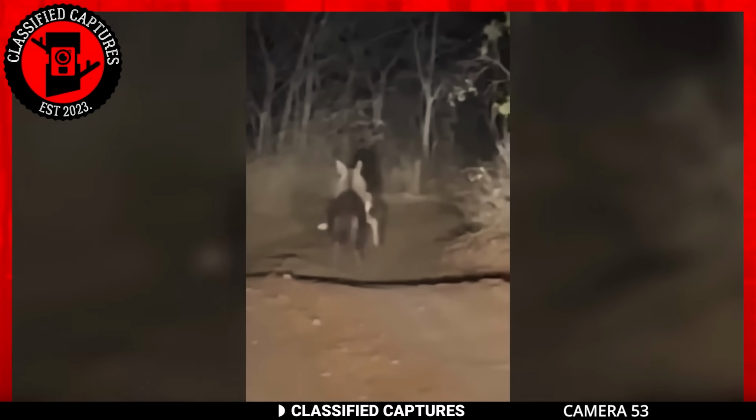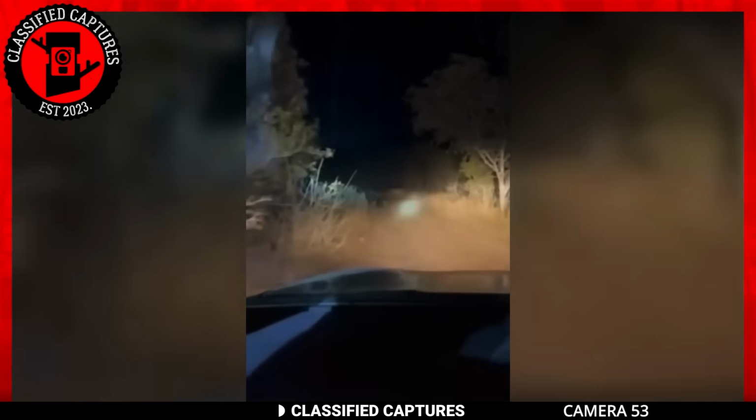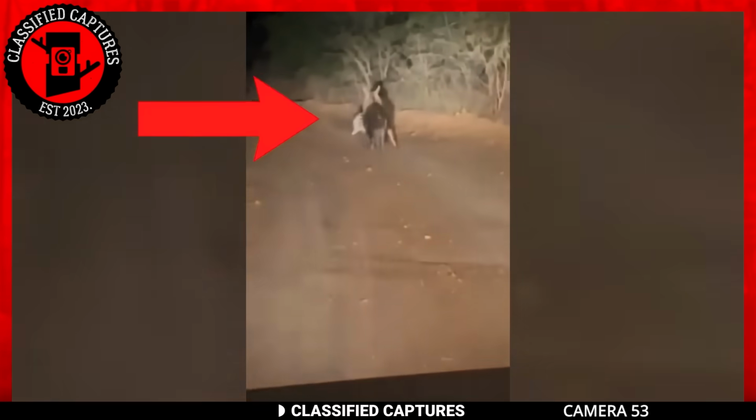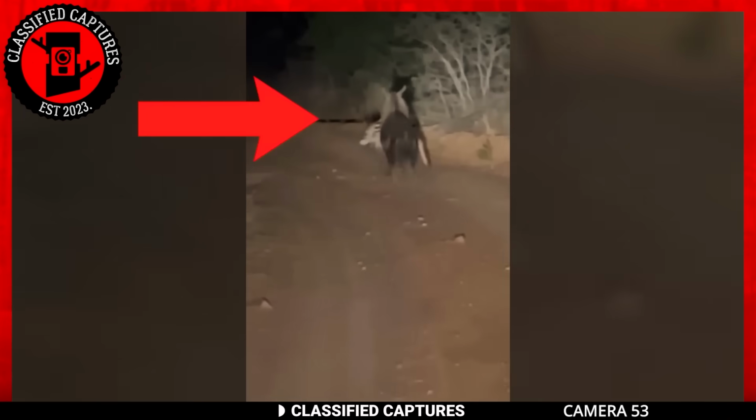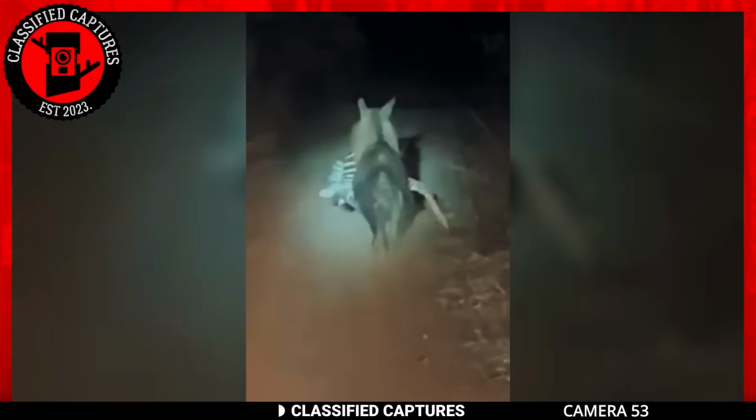How would you explain what you just saw? Doesn't it look like two animals combined into one? Because that's exactly what the one who uploaded the footage thought when he saw it. He actually thought he was seeing some ghost animal that was part coyote, zebra, and wolf. Watching the video, we can see where he's coming from, but we gave that idea a hard pass. There's just no way that's remotely possible.